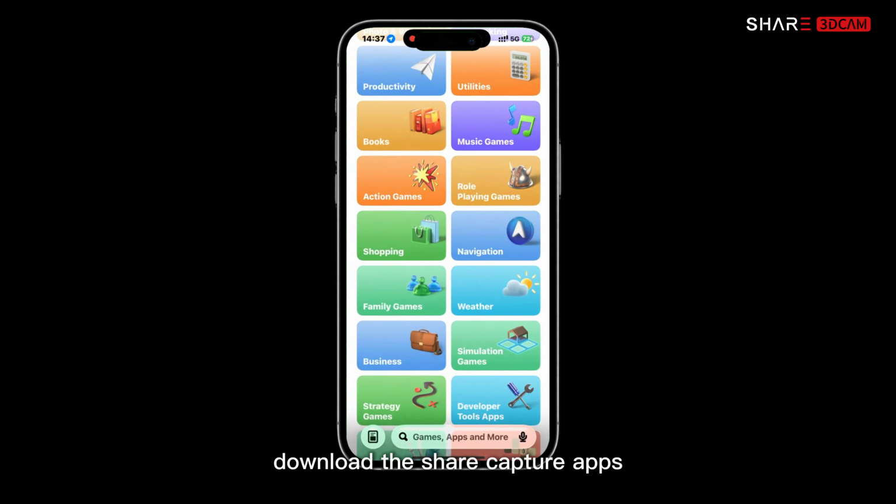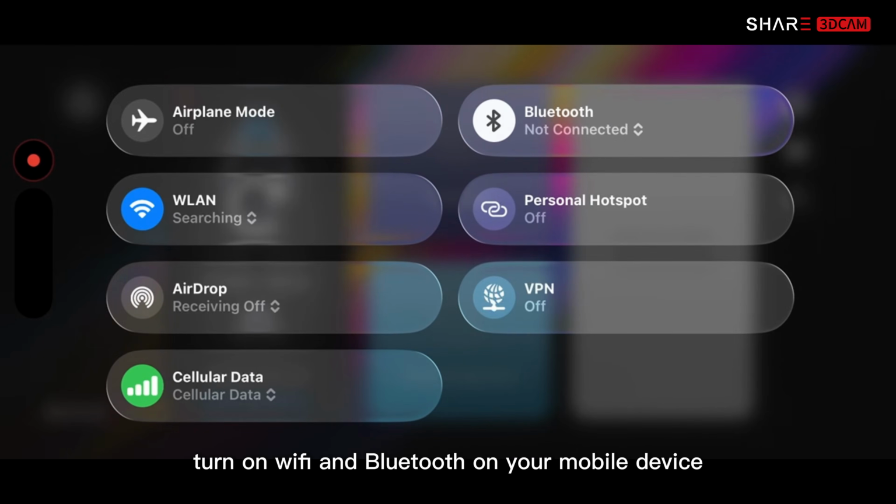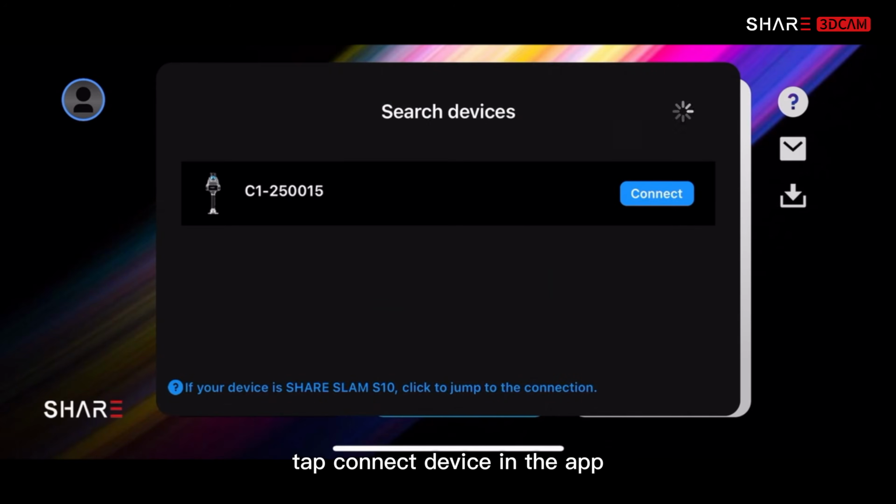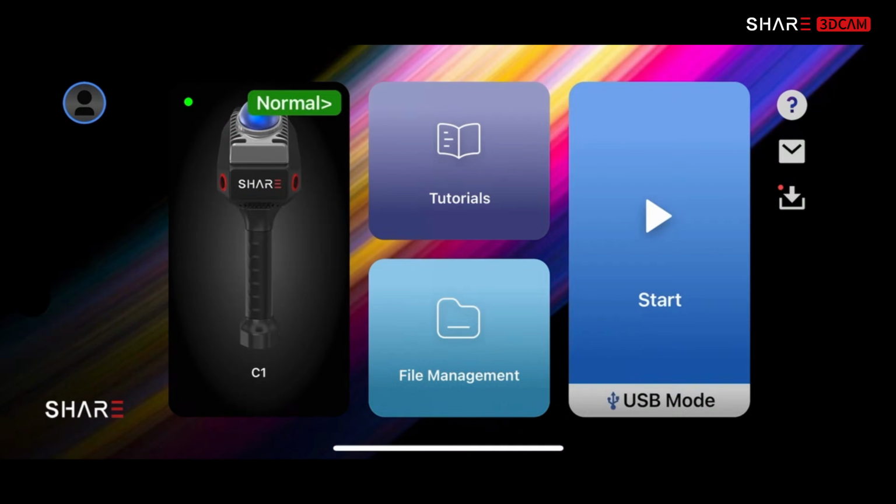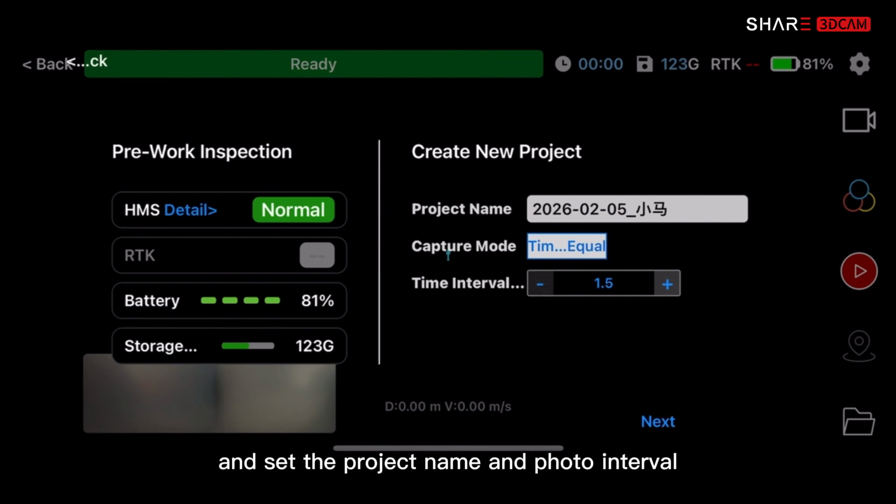Download the SHARECapture app on your phone in advance. Turn on Wi-Fi and Bluetooth on your mobile device. Tap Connect Device in the app and select the correct SN number to connect. Tap Start Project and set the project name and photo interval. We recommend 0.5 or 1 second for best results.